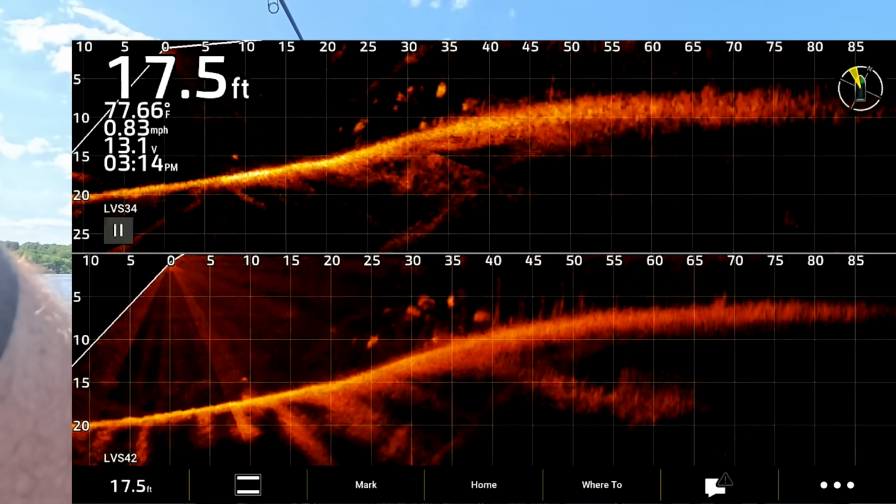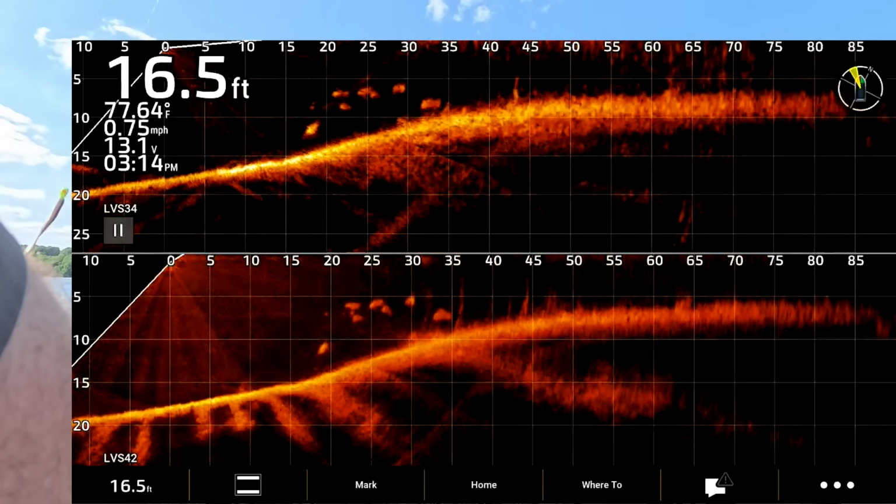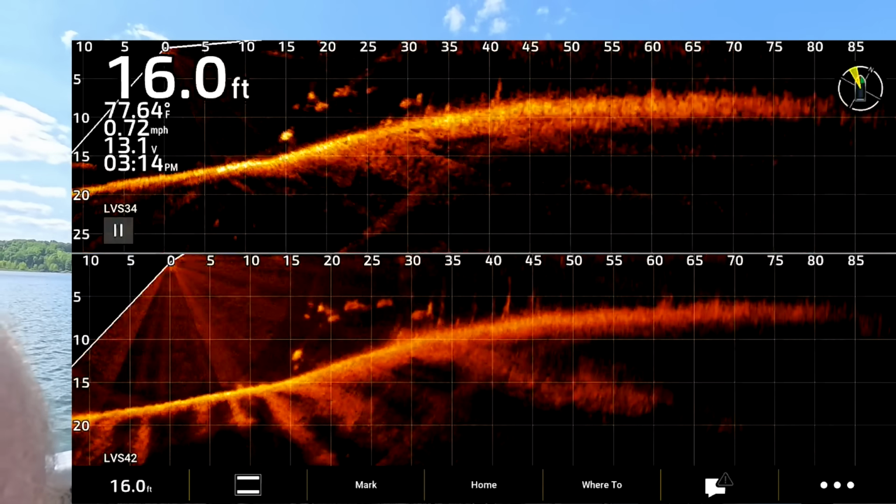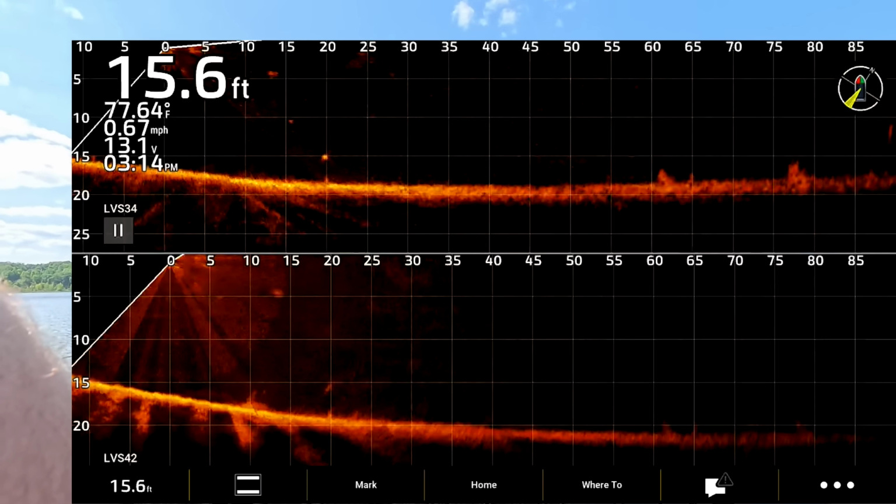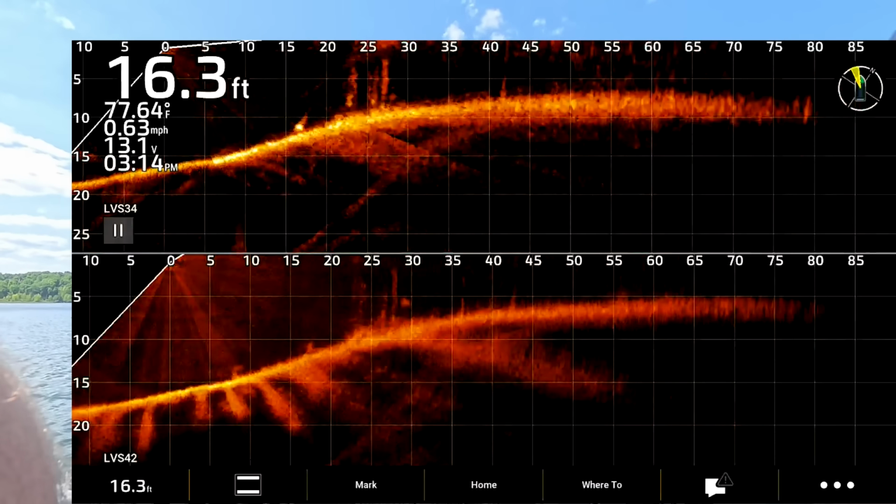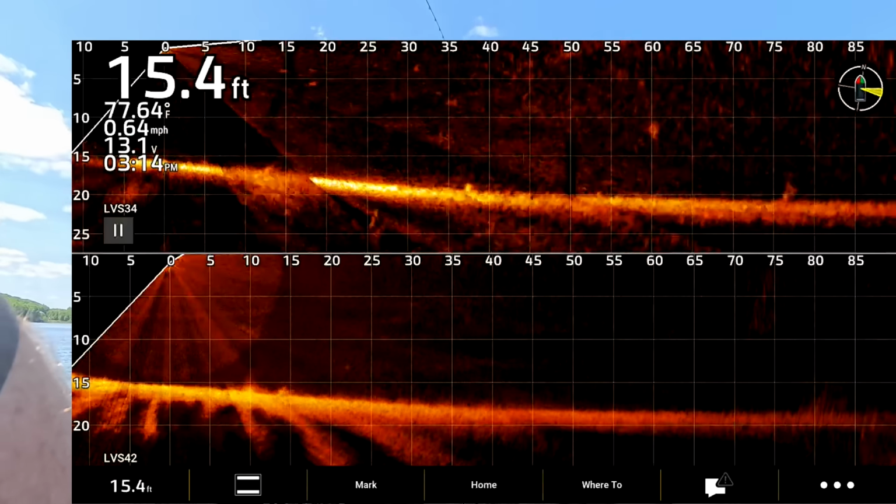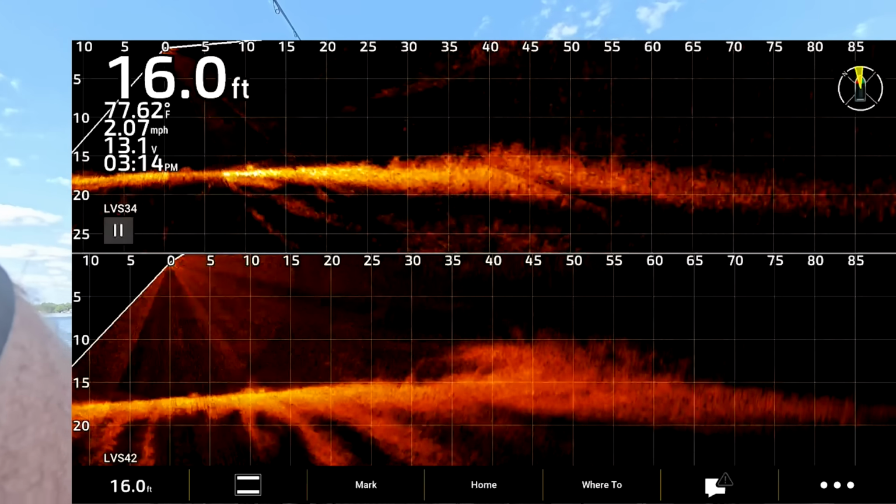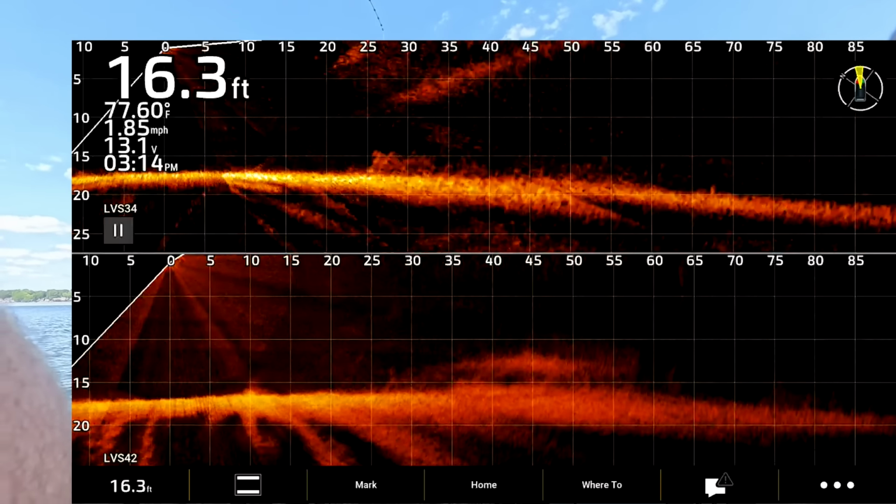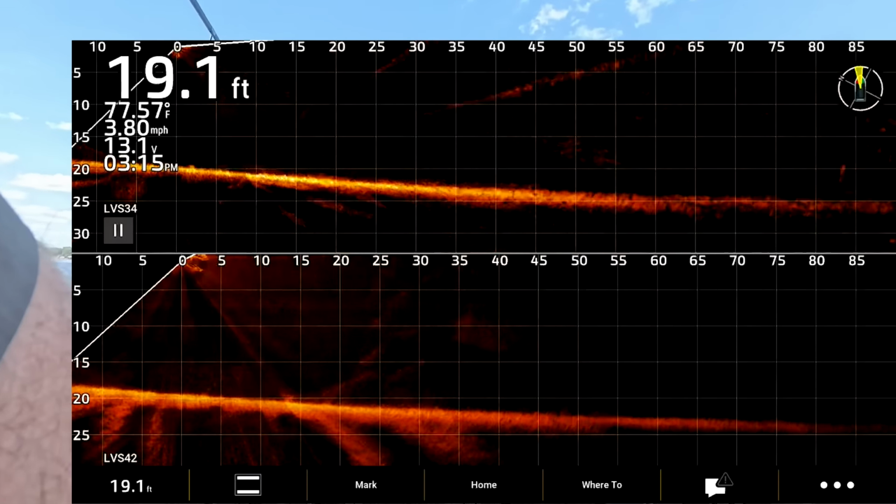Using a 3/8 ounce jig right here with a flat tail drop shot. I'm going to go out and around this hump, that way I can see the settings as I'm making adjustments. I've got way too much glare. You guys can't see it because I'm screen recording, but the basin right now is almost coming out of the water.